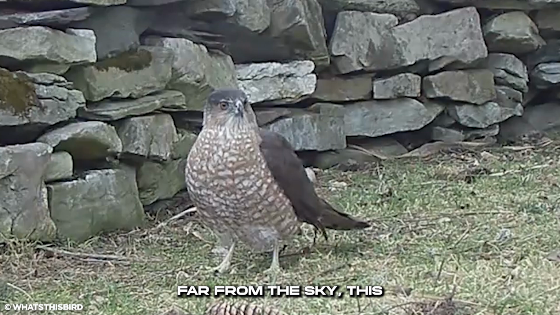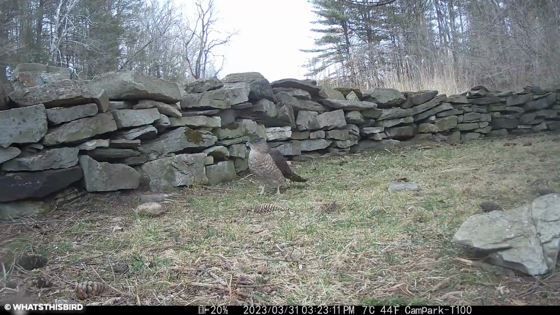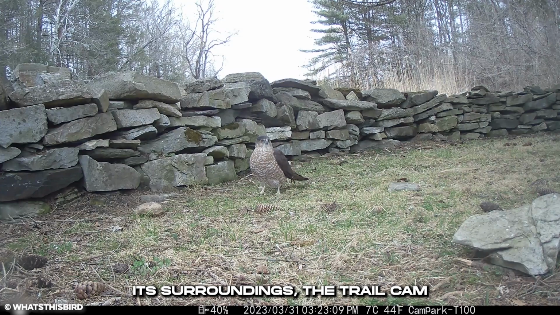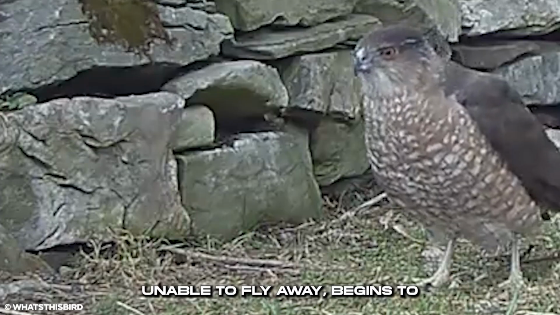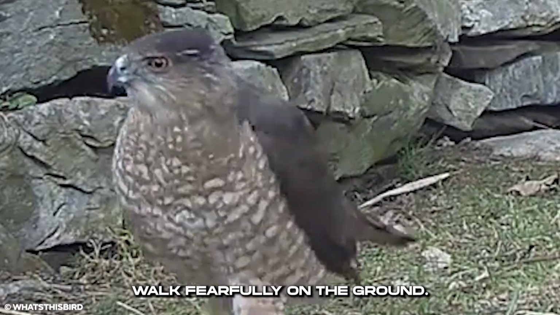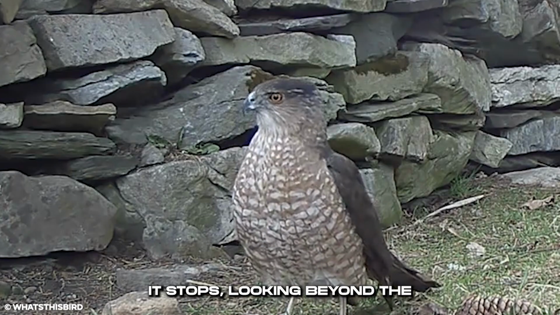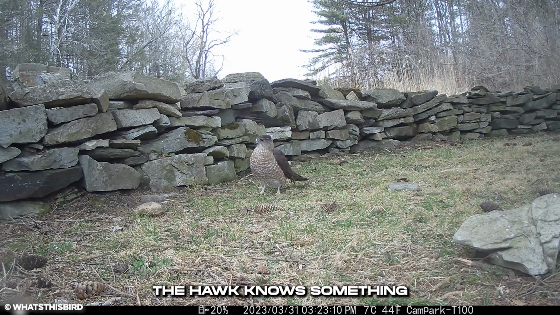Far from the sky, this Cooper's hawk has strangely found itself on the ground. It stands in a spot, taking in its surroundings. The trail cam is in a homestead, and the hawk, unable to fly away, begins to walk fearfully on the ground. It stops, looking beyond the stone facade into the woods. The hawk knows something is out there in the sky that can and will get it.